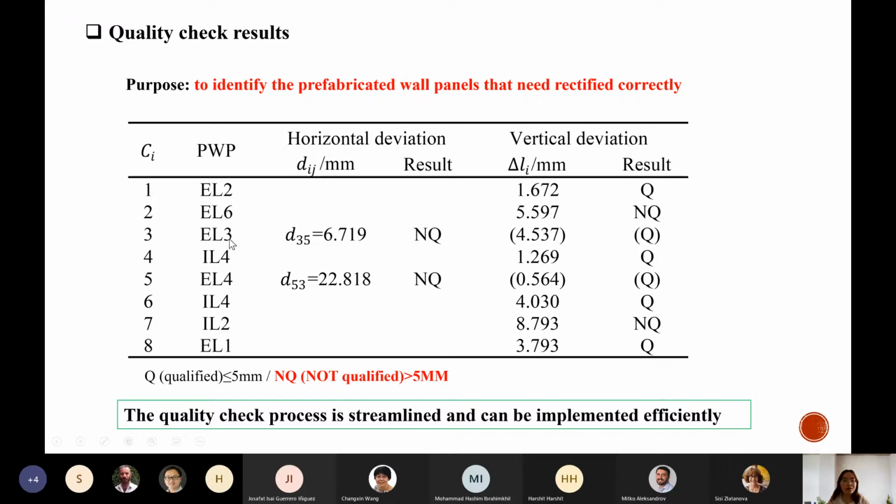So only these 2 panels need to be installed in the street line. So we check the horizontal deviation among these 2 wall panels, and then we get the check results. Then the quality check process is streamlined and can be implemented efficiently. The whole process can be finished within 4 minutes.